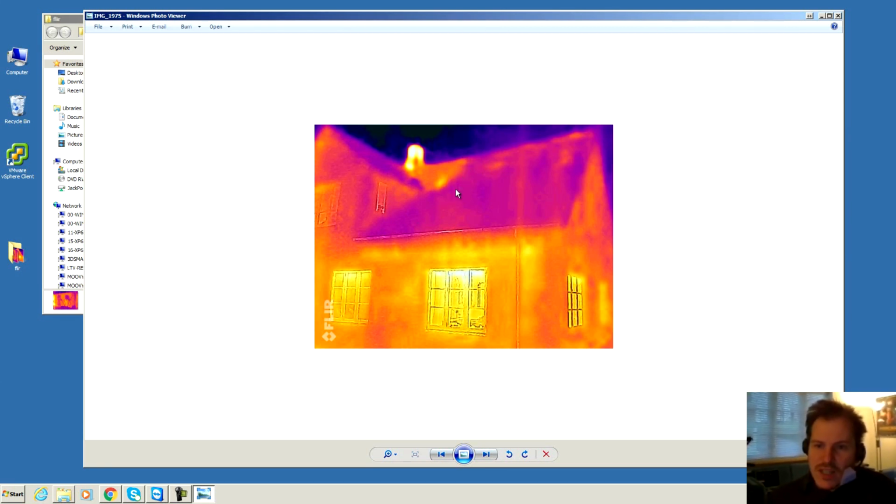I'm building my sleeping loft, and I've insulated up here too, with some missing pieces. I see there are tiny holes in the insulation where heat is coming through. That would be somewhere to go look for that.